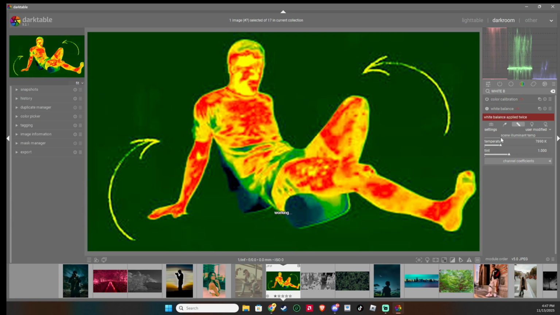Following this, take your color picker and select a neutral area in your image. In infrared photography, foliage or a gray surface often serves this purpose well. This helps the software understand the baseline color temperatures in your photo, allowing it to make automatic adjustments that better reflect reality. However, if you find that the colors still appear too red or magenta after this adjustment, don't worry.